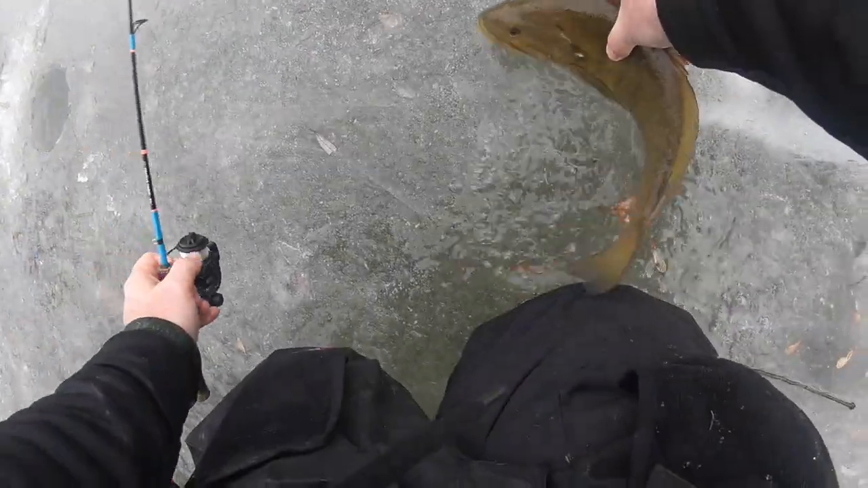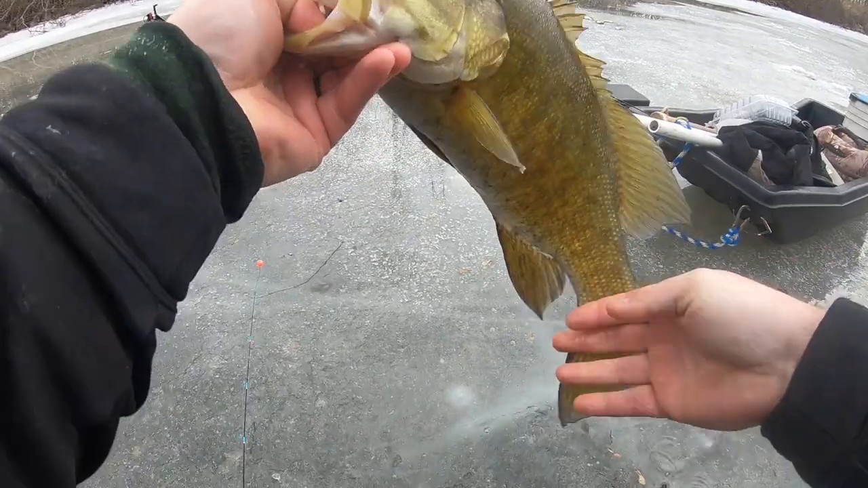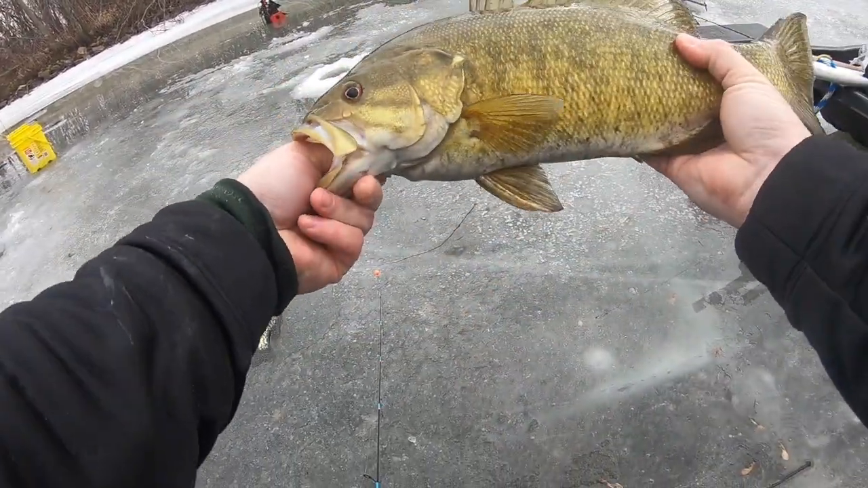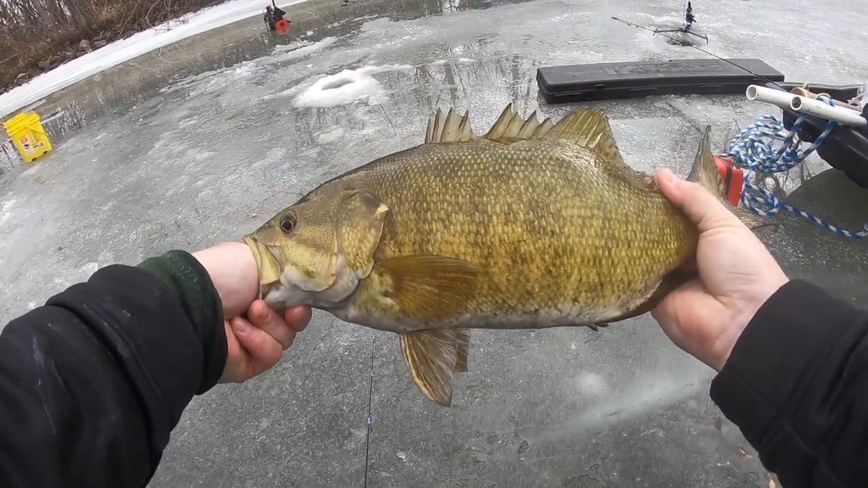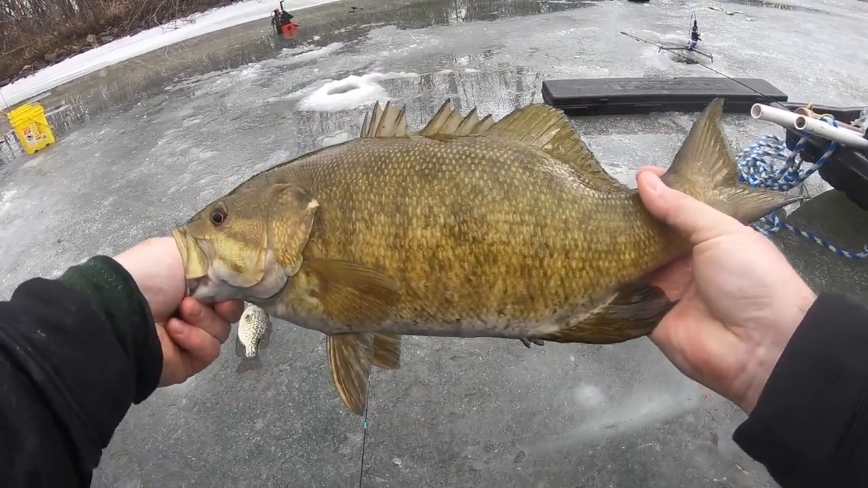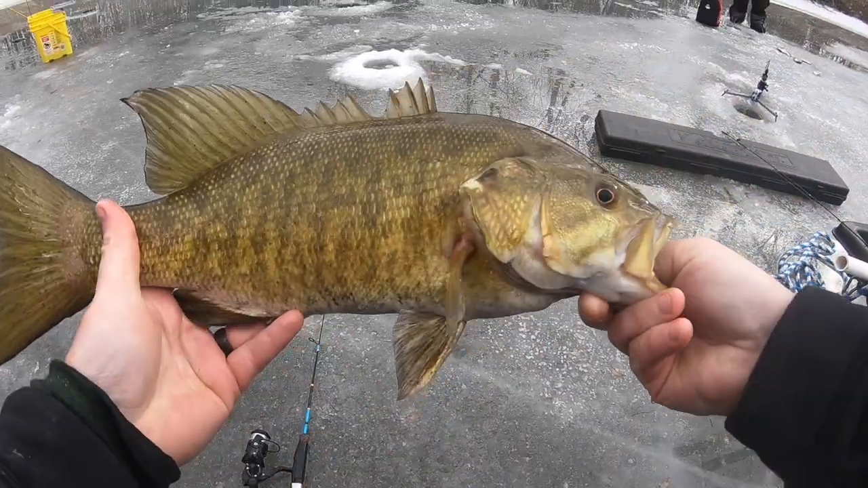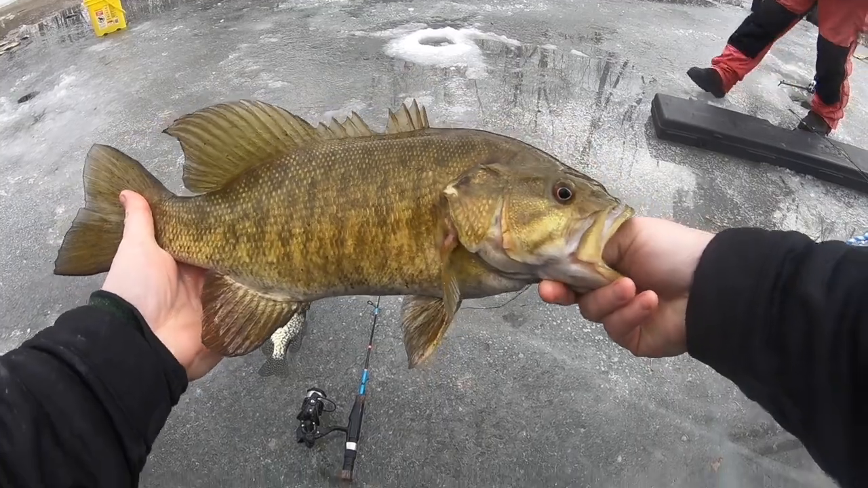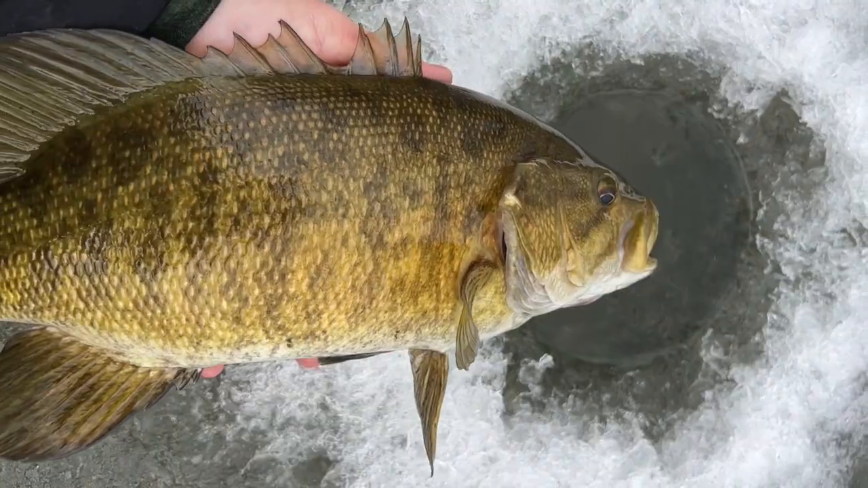Check that out, guys. That is a 4-pound smallie. Look at that. Guys, that smallmouth is all of 19 inches. That is huge. That rod almost went down the hole. Guys, look at that fish. That is insane. That is a monster smallie.